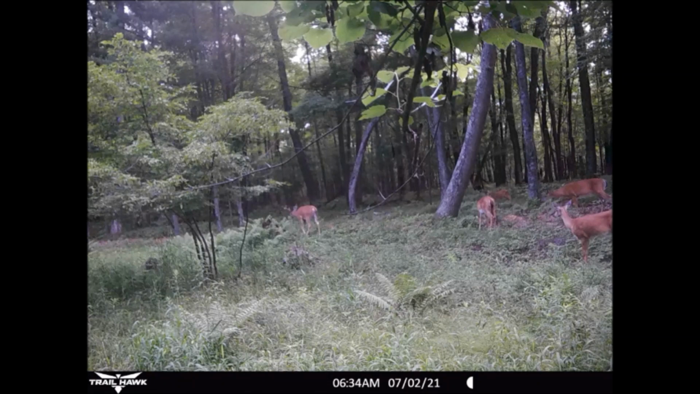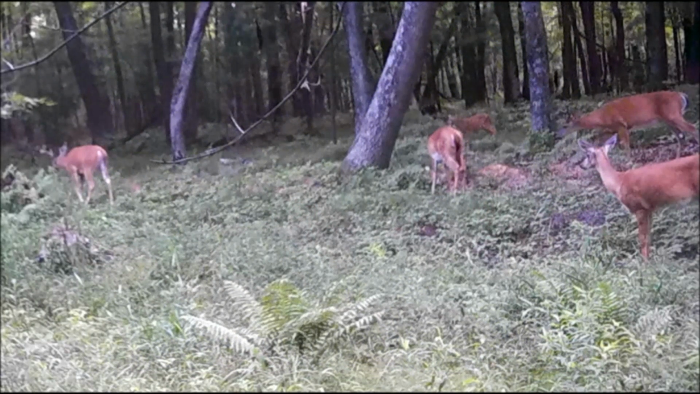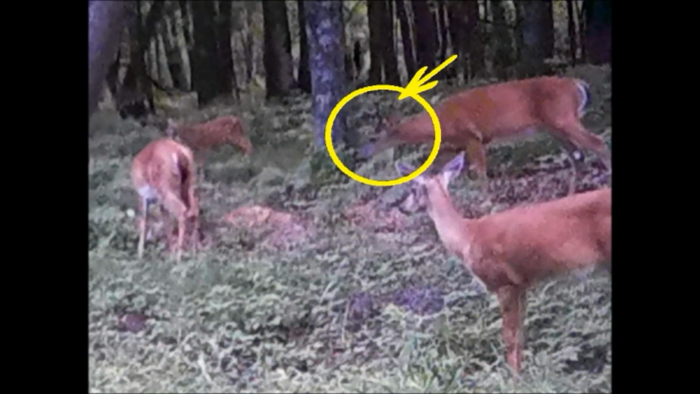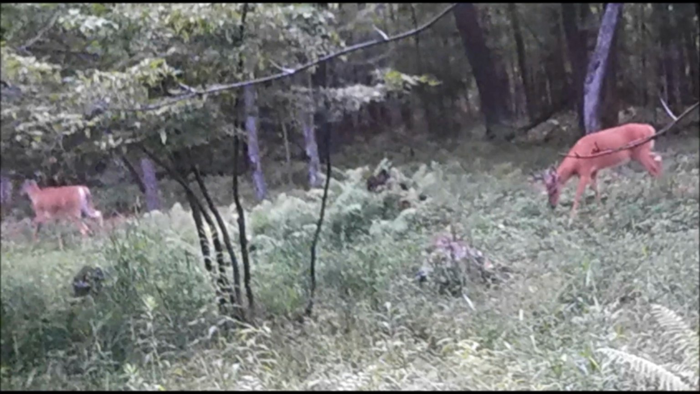But check this out. As he leaves, other deer are moving in from the east. And a close-up review reveals what appears to be a third 8-point buck. As he moves in to feed in the food plot, you can see the 2 does looking back northeast. And you can see the other 8 points still moving west.